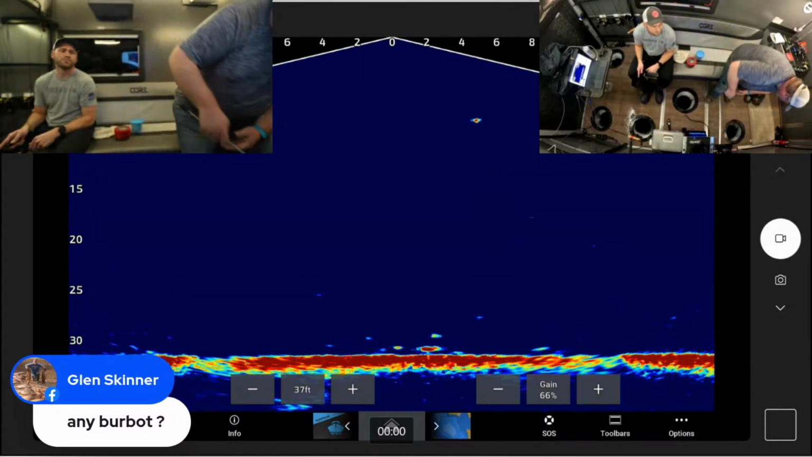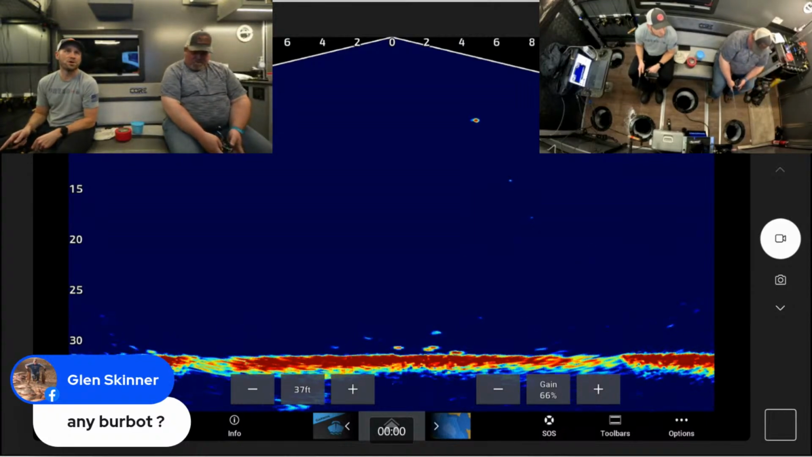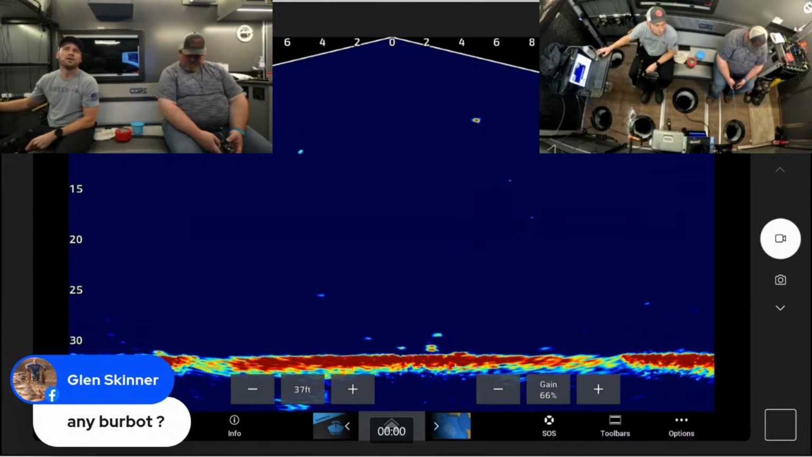It is a good glow. It's a strong glow. Ooh, what's that? On bottom? No, suspended. Right there.